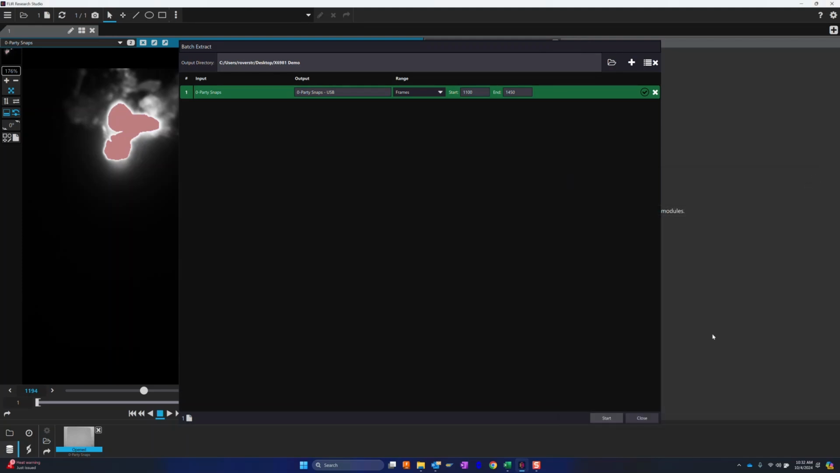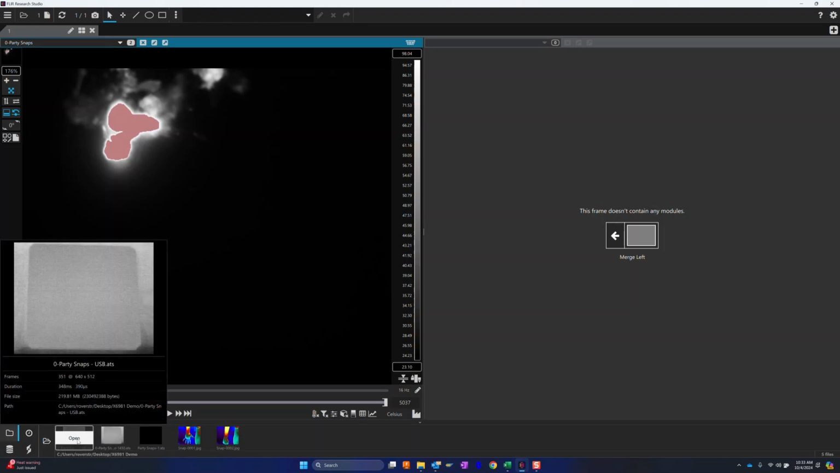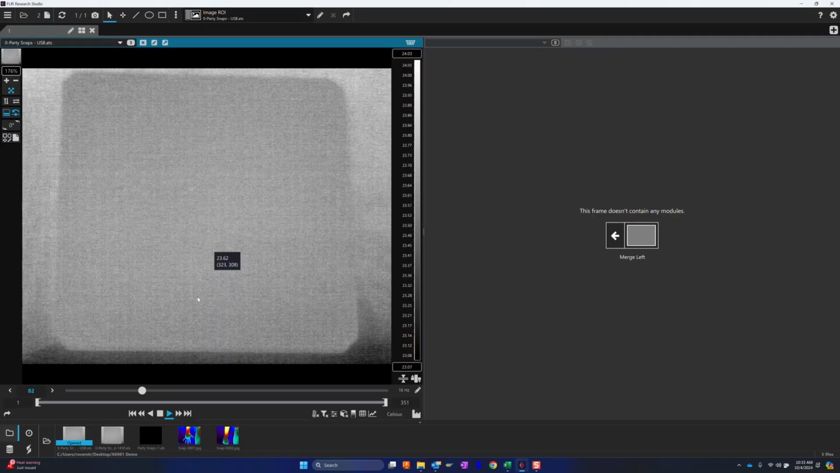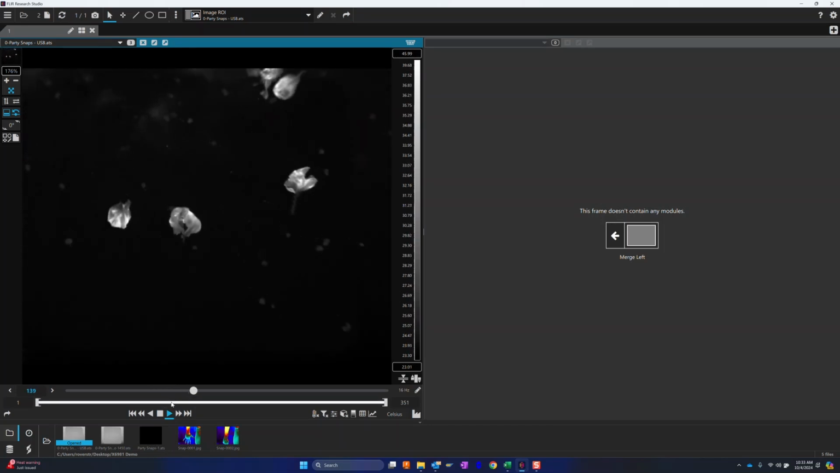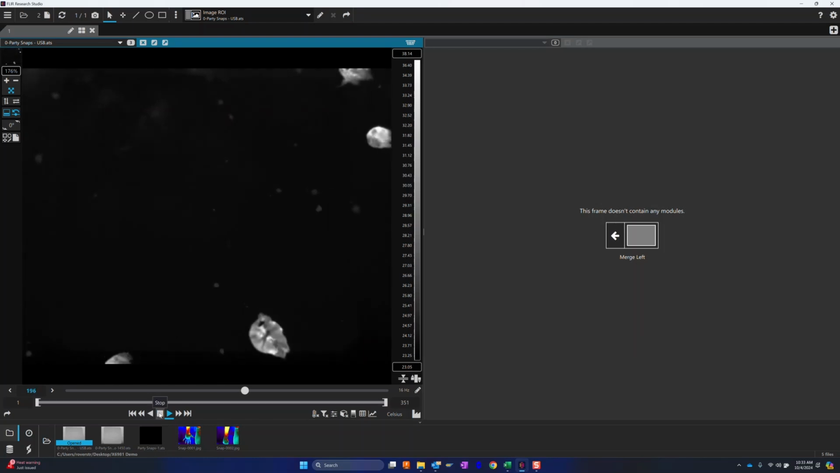Close camera controller so I can see what's happening here. Close this window. Go back to my film strip. And here's our USB file. Place it in this frame. And there's the 351 frames that we were looking for. So that's the 3 different ways of getting data from the camera back to the Windows side for analysis.